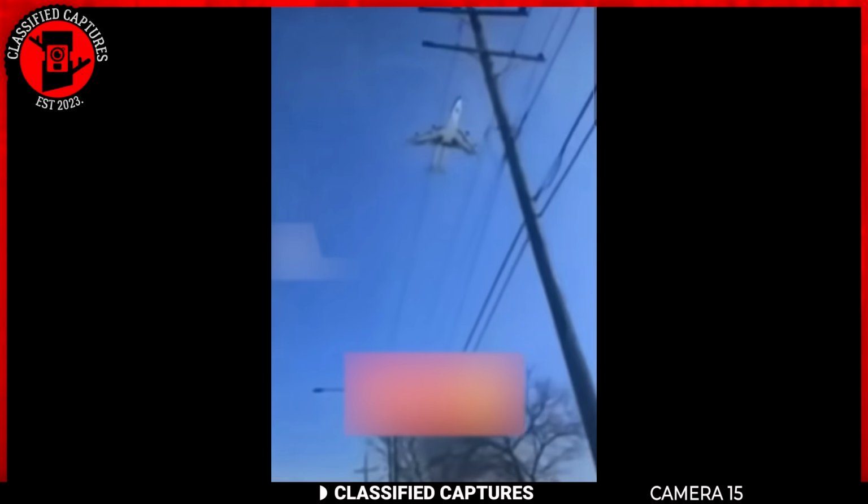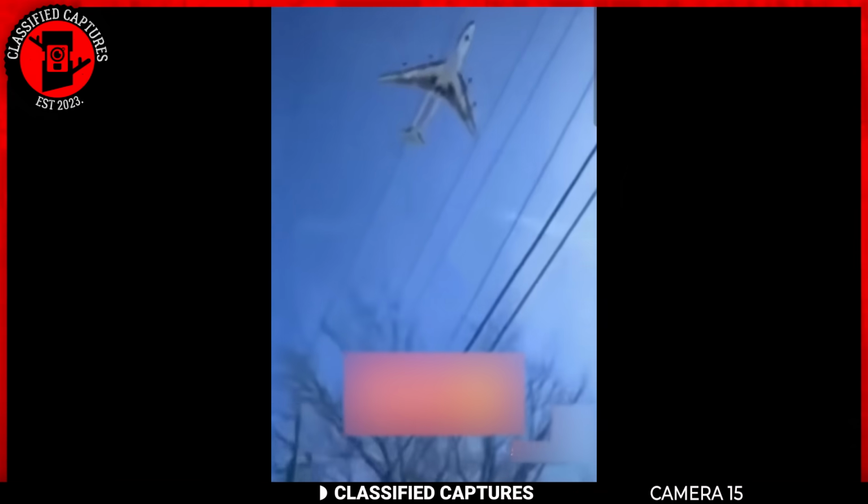Get ready for a mind bender. Picture this, a plane caught on camera, seemingly hanging out in the sky without budging.